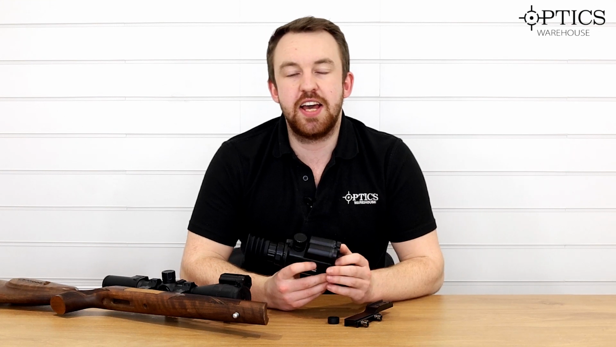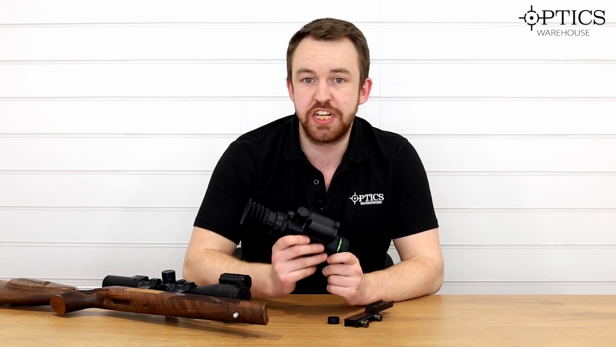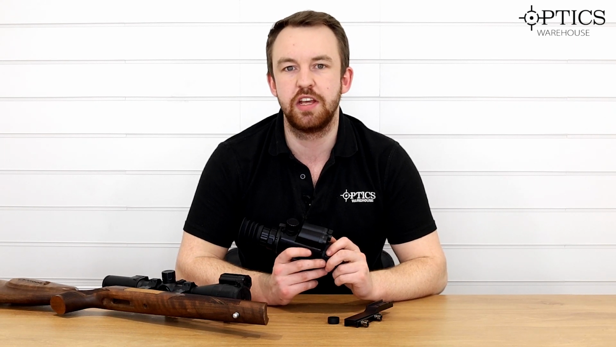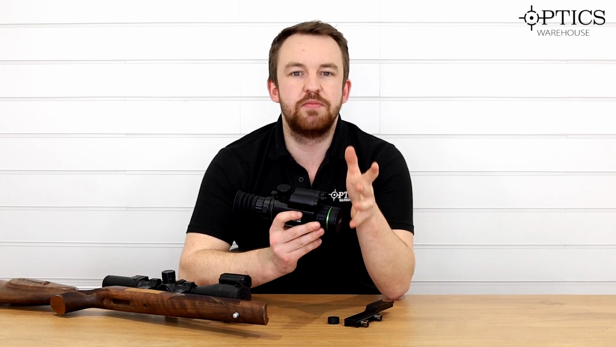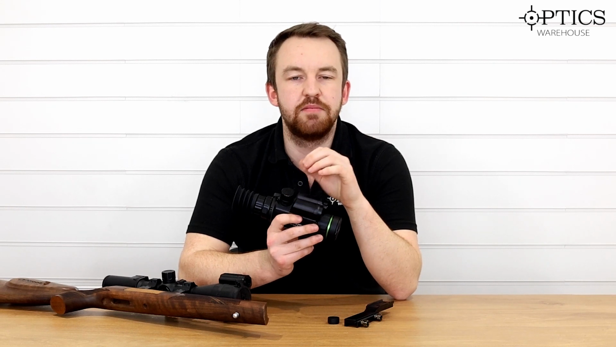Obviously, as you can see on there, there were a few differences between the two. As I said, in the twilight mode, the Cheetah really does come out on top. It's very similar technology to that of the Alpex, where you can really see in those low light conditions. As you can see on the video there, not just a colour picture, but also a black and white picture when it's moonlight, and that still draws out the target just as well.